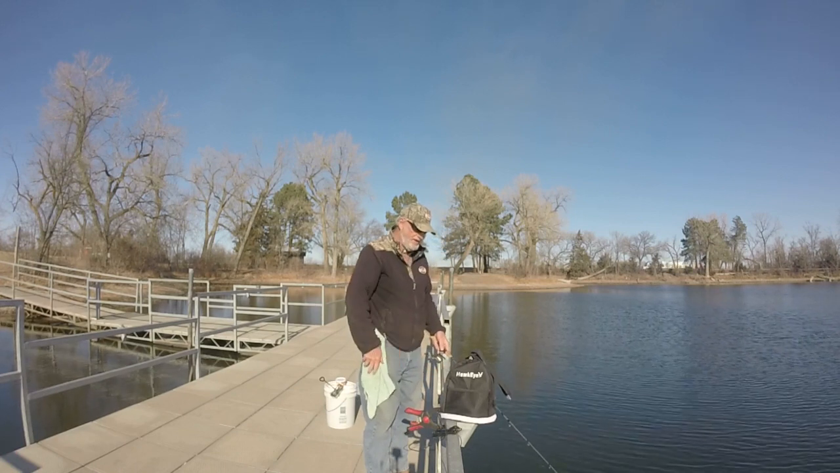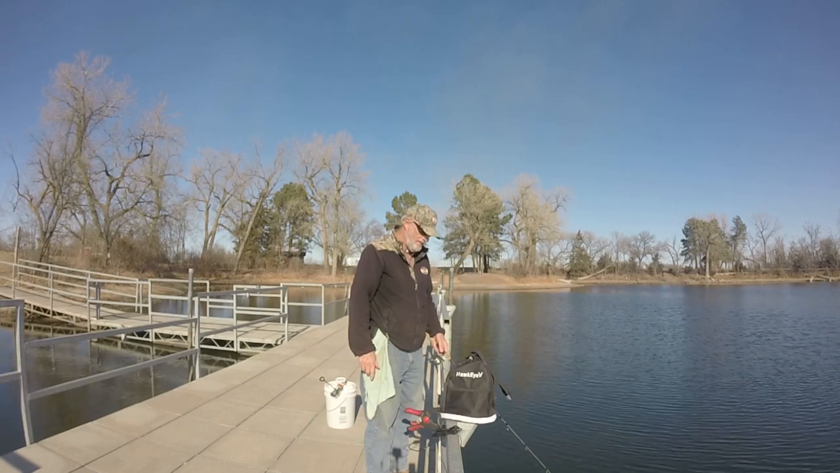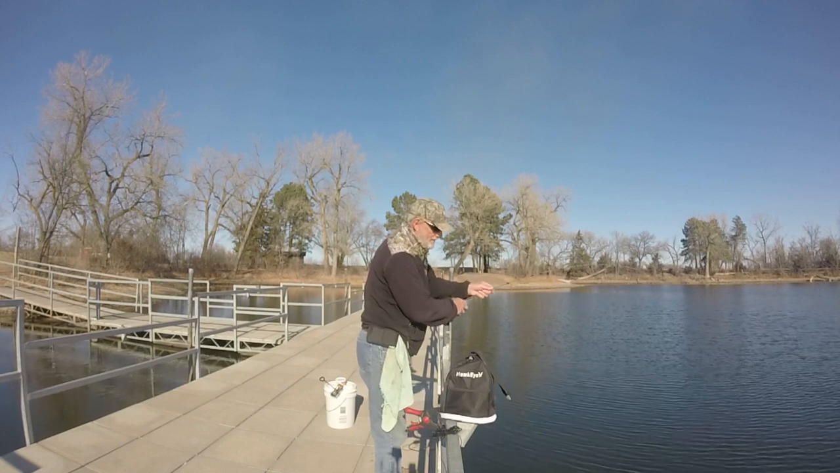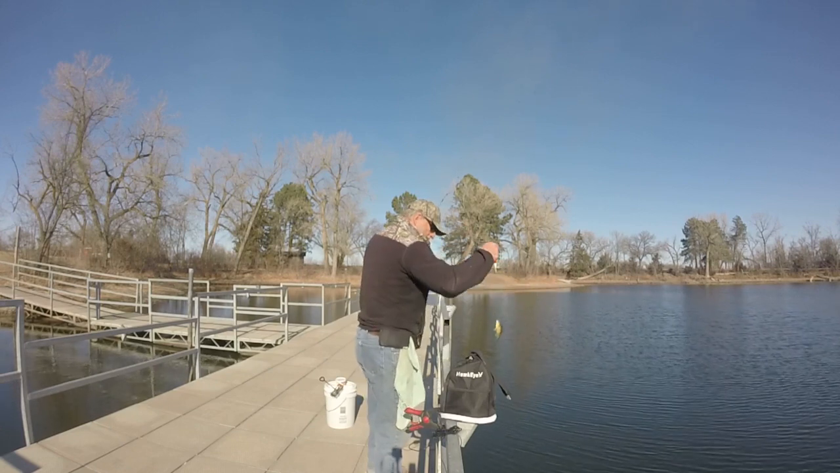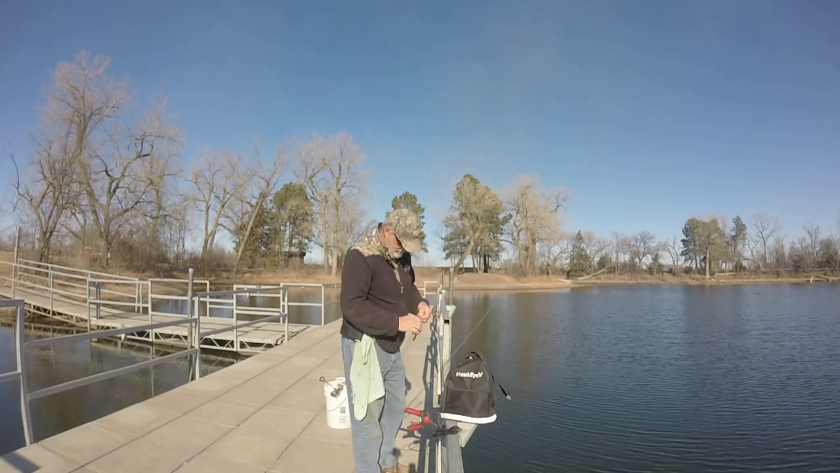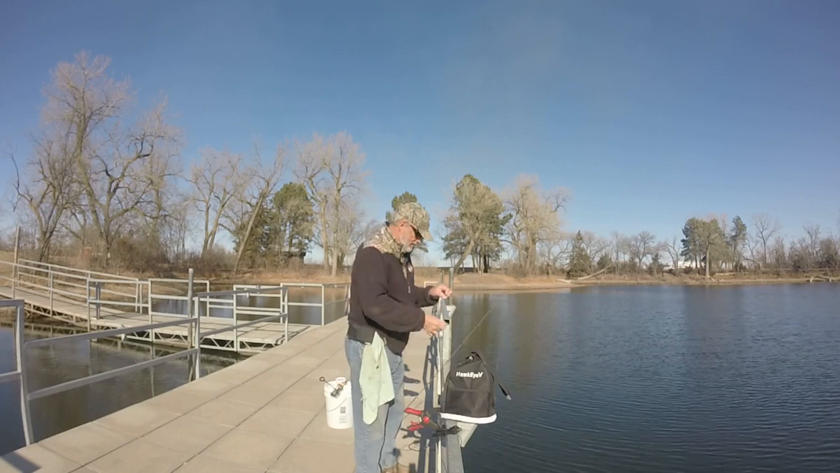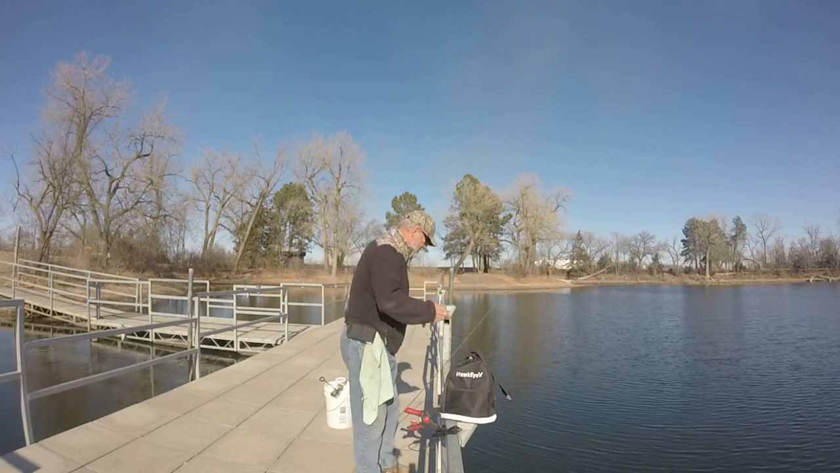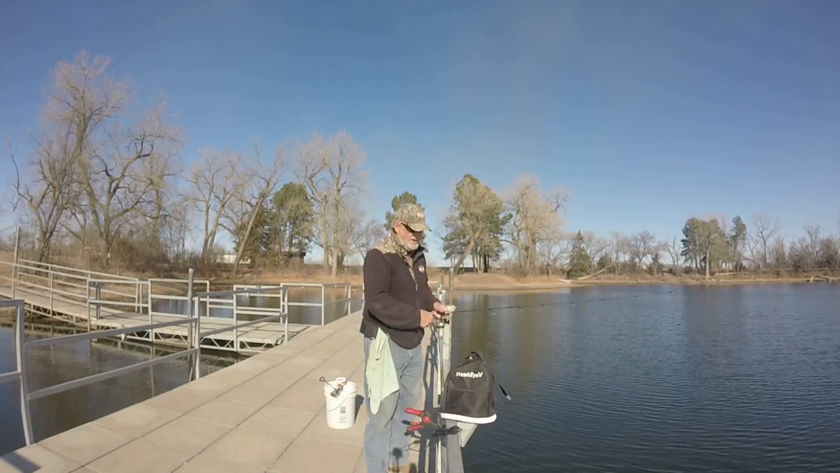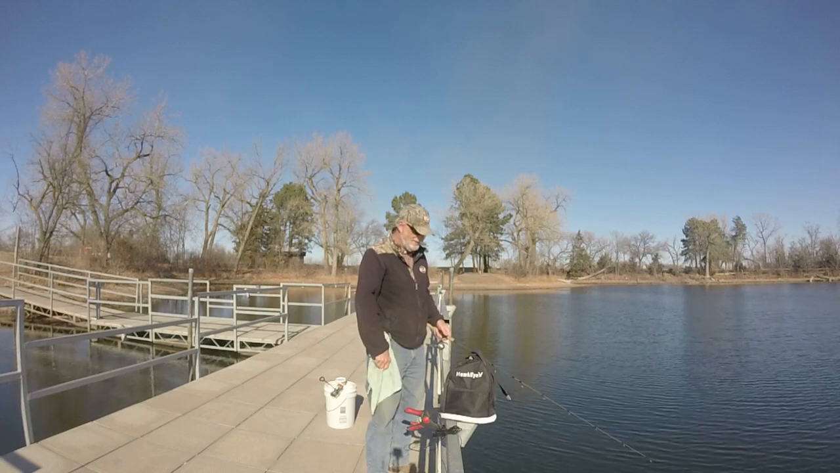But looks like we found the depth. Now we'll see if we find a few more. Oops, there we go. Oh yeah. Hey, you look like the same fish. Are you the same one? Yes, you don't look any bigger than the last one. They're not big by any means. But you know what? I'll tell you, catching fish this time of year, I'll be happy with whatever I get. It's going to be fun no matter what.